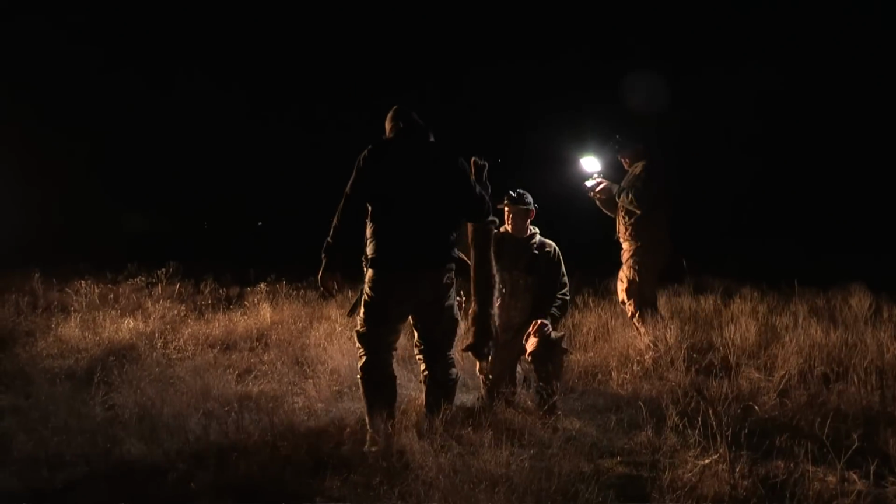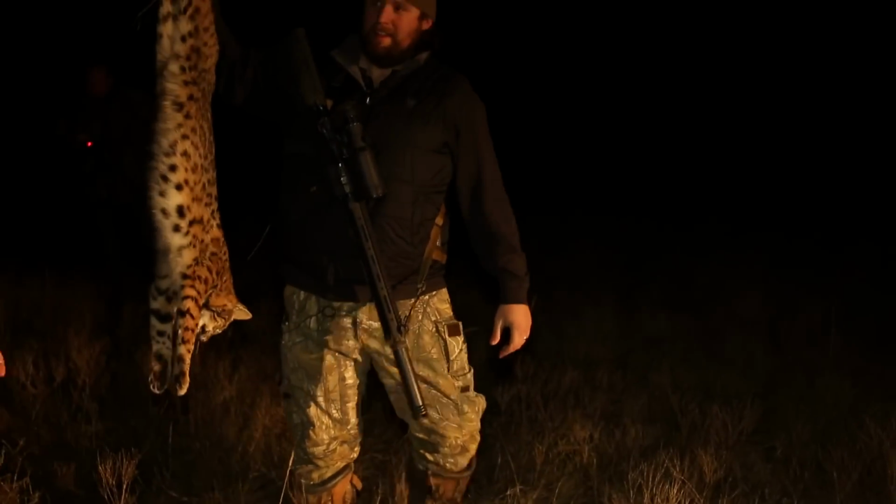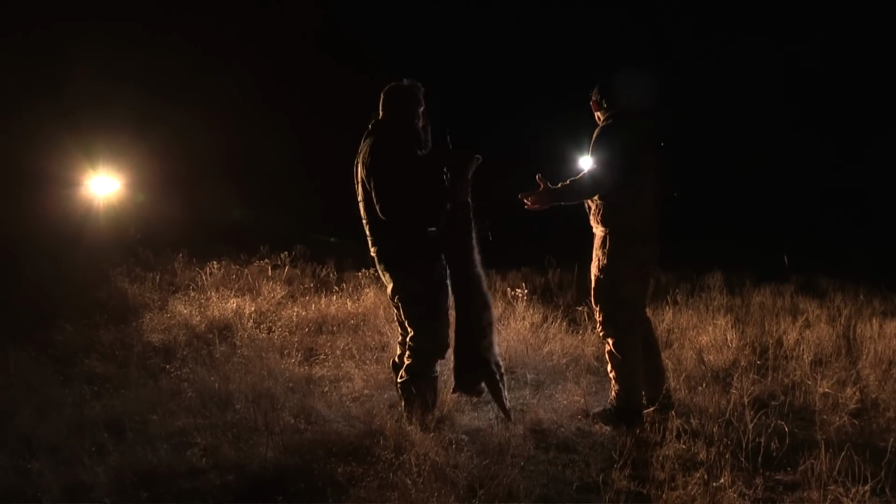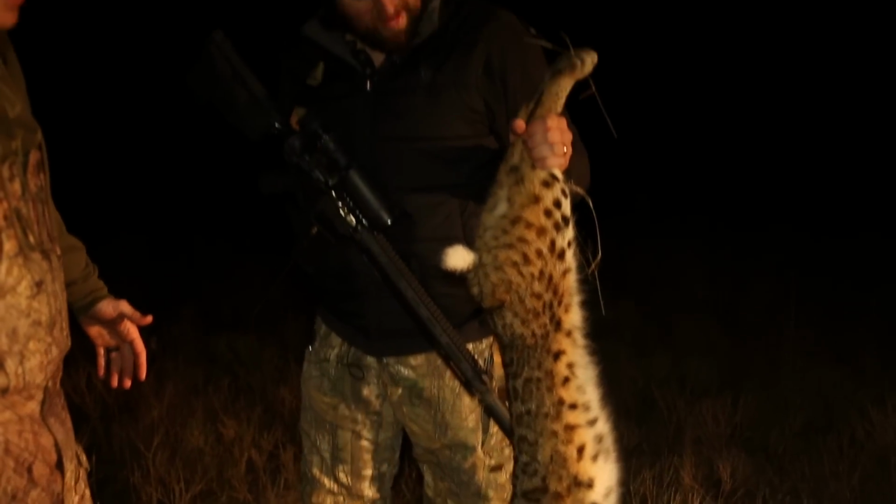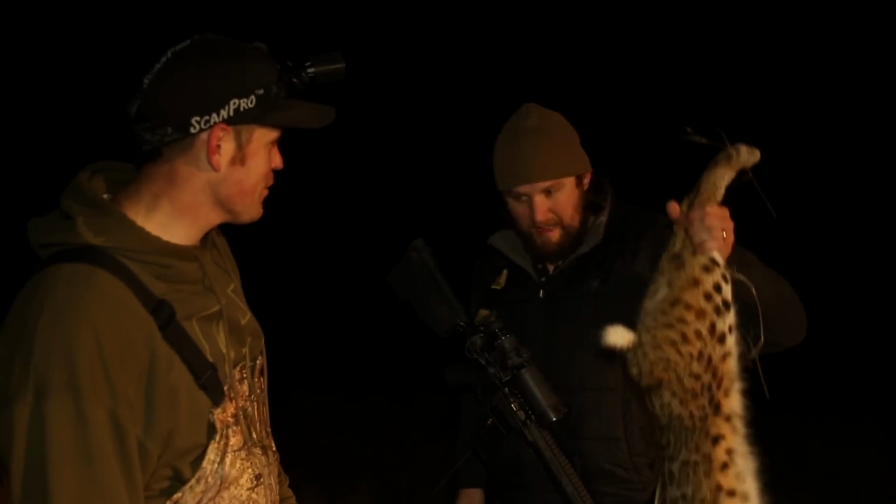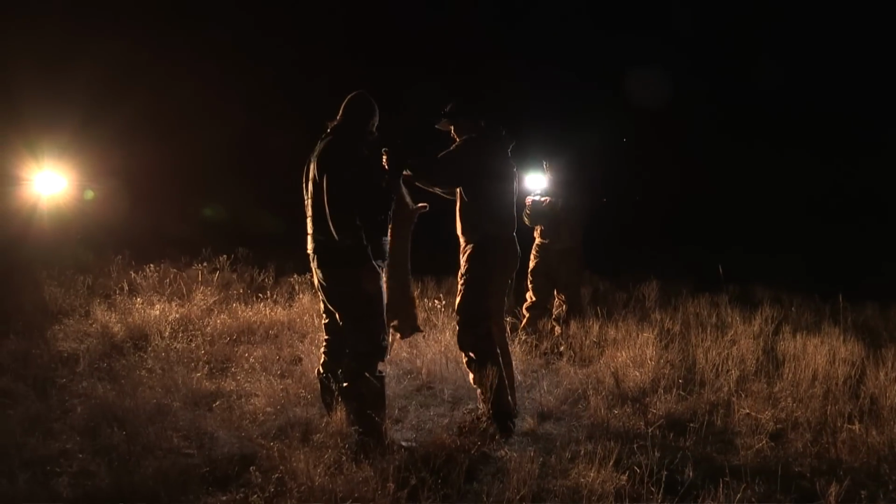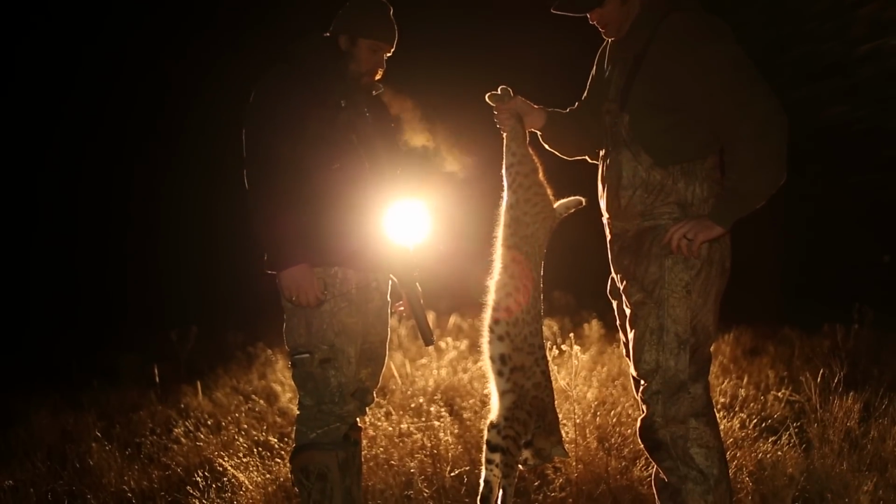All right. Now, we're some big guys. You got me, I'm 6'6". How tall are you? You're probably 6'3". 6'. We got some big guys in the back of this truck. Now, you look perspective-wise against us and that cat. You know, it's not like we're a bunch of midgets holding up a 10-pound bobcat trying to claim he's big. That's a big bobcat. Dude, that is awesome, man. I'm pumped for you, dude.